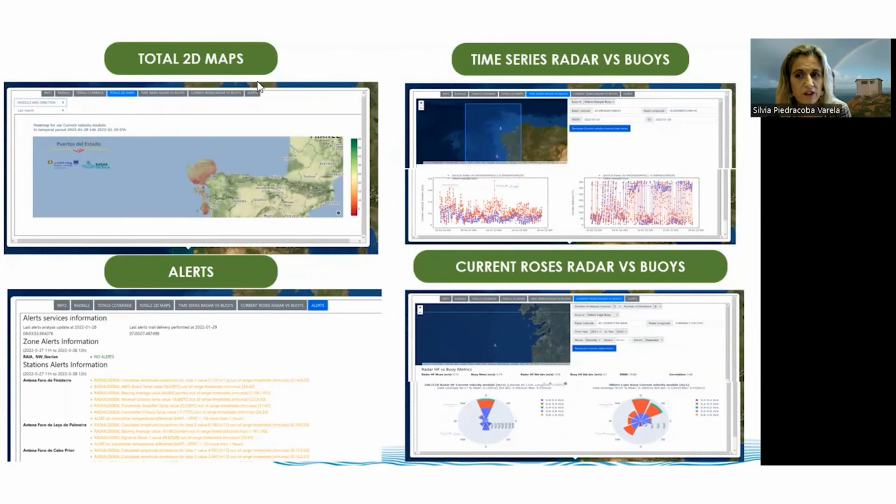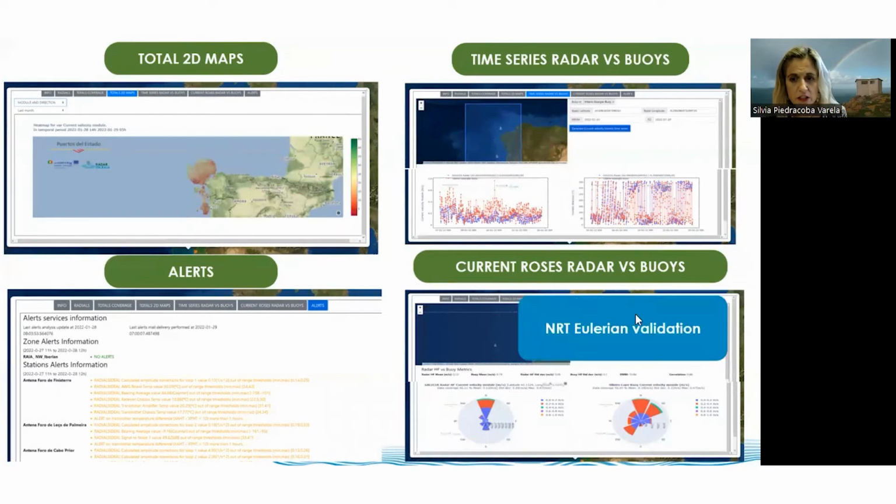Maps gives us the maps of total current of the system at several time scales. Time series radar versus buoys gives access to the comparison of historical data of buoys and grid points of the system in time series format. Current roses radar versus buoys gives access to the comparison of historical data of buoys and grid points of the system, but in a current rose format, and provides some statistical metrics that are useful for Eulerian validation. And alerts gives information on active alerts in any of the stations of the system.